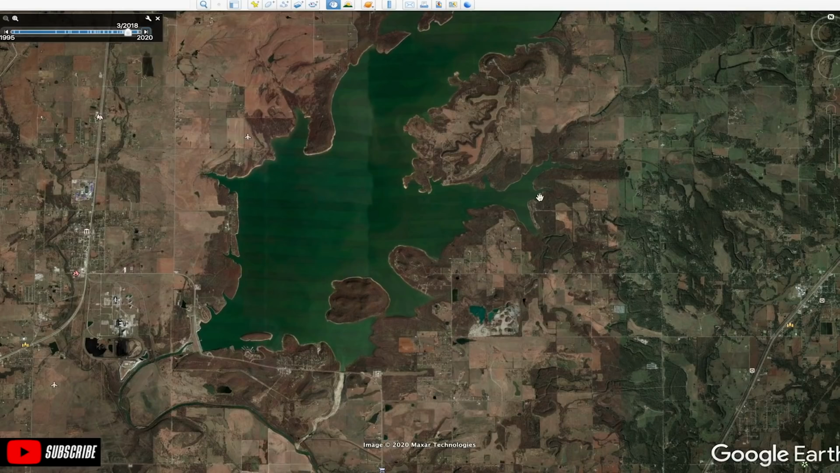It's got 3 different feeder creeks. It looks like it's got some coal pits in the back. I don't know, it's gonna be interesting.